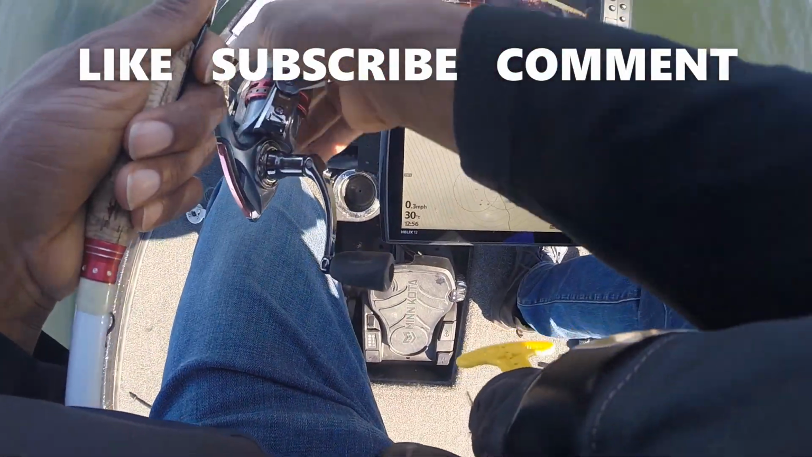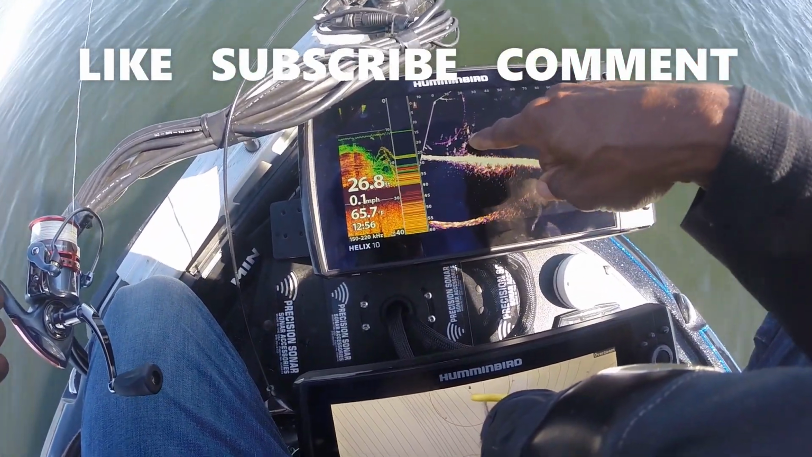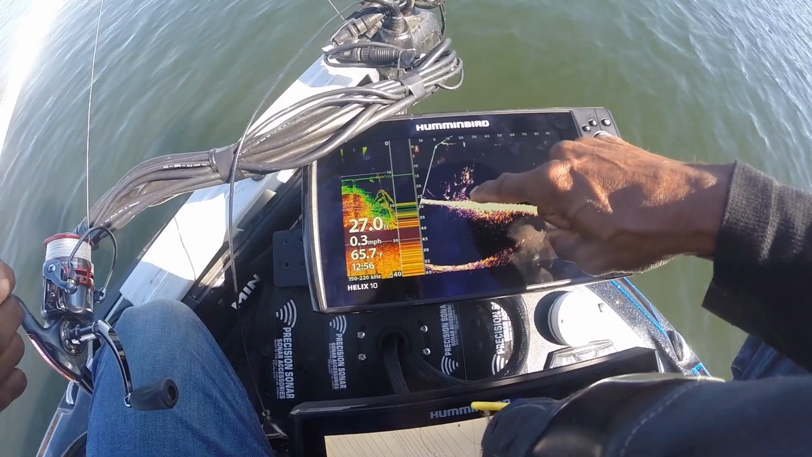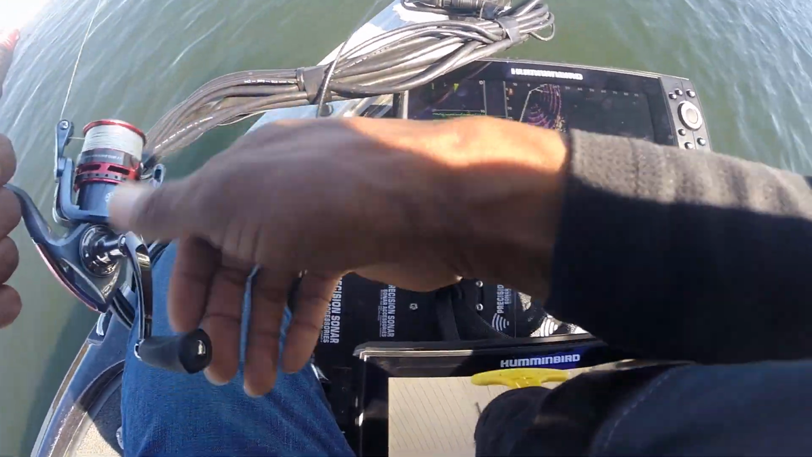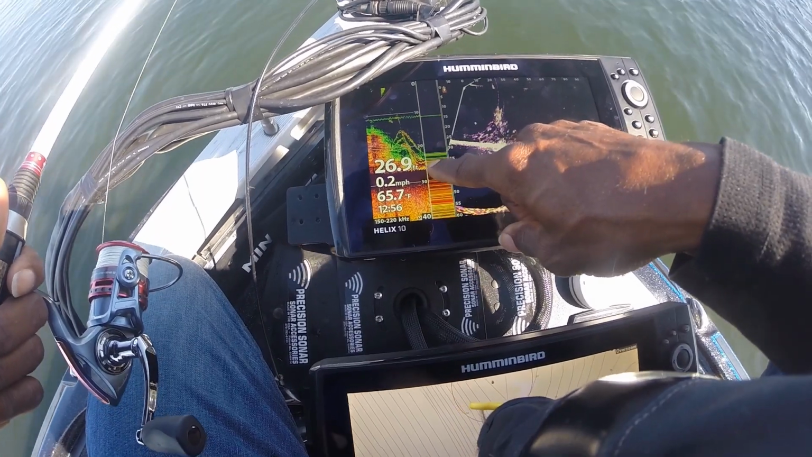Okay, now take a look at this, guys. You can see all of these fish right here. There's the brush pile. I have it on persistence mode. You can see those fish down there moving around. They just followed my bait all the way down. Those are the fish over here.